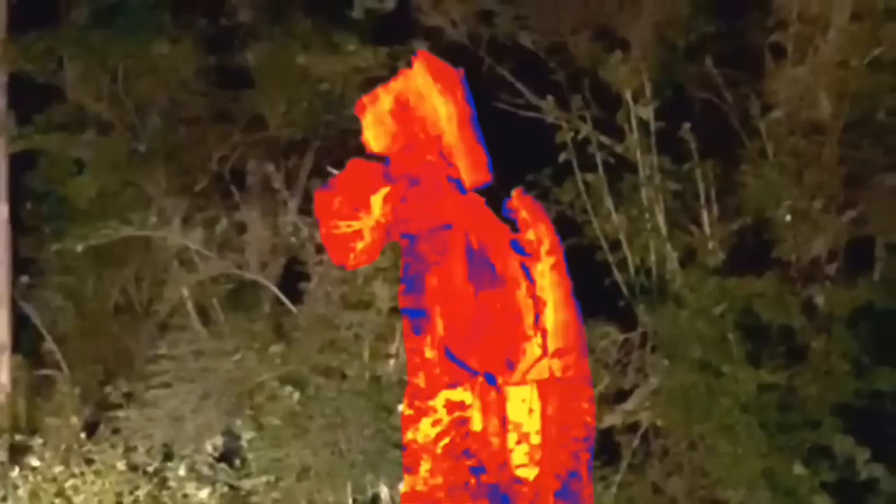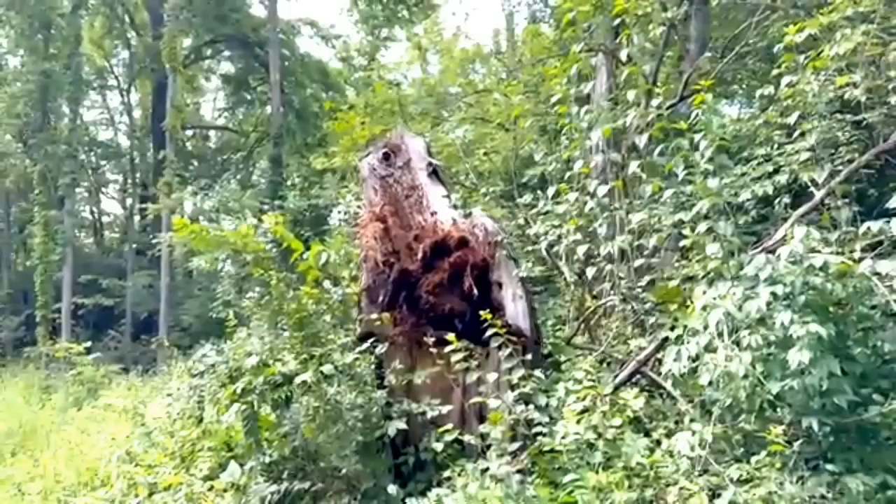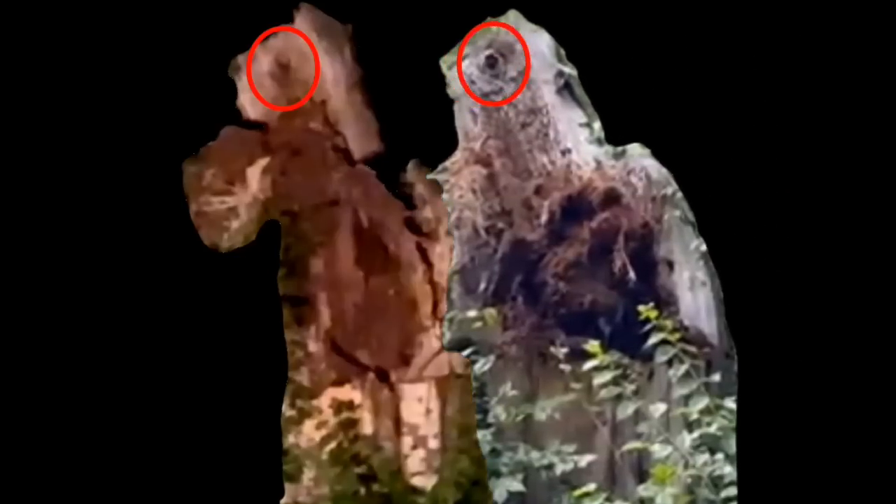Let's start by removing both tree stumps. That's the thing about technology, ladies and gentlemen. We can cut them and move them. Now, let's bring the two stumps together. Now, there's only really one difference, and it's that part that she says looks like a head. I lined them up, and you can basically see that the difference is the little head-looking extension that sticks out of the log.